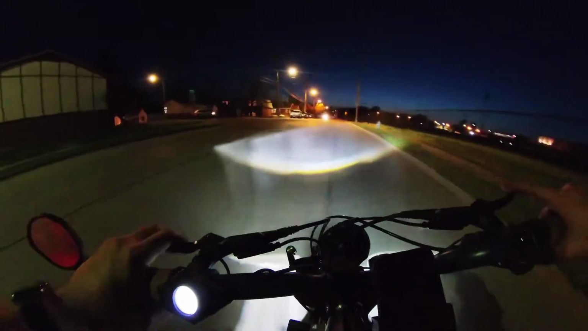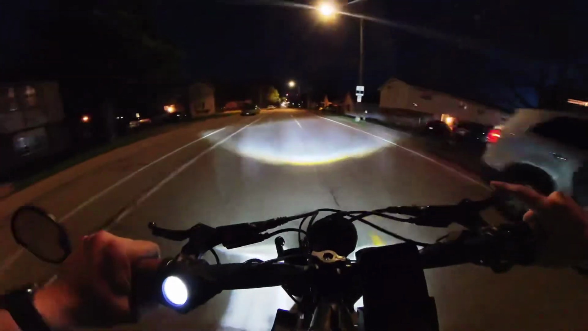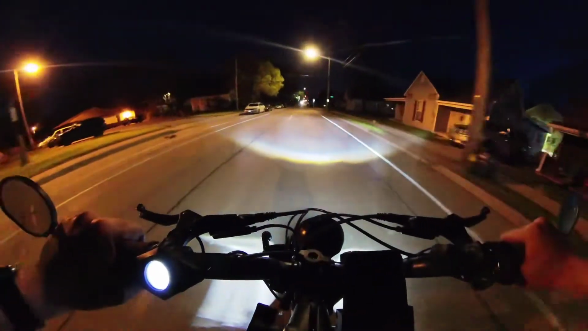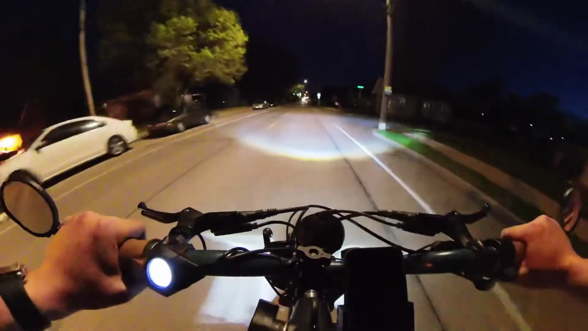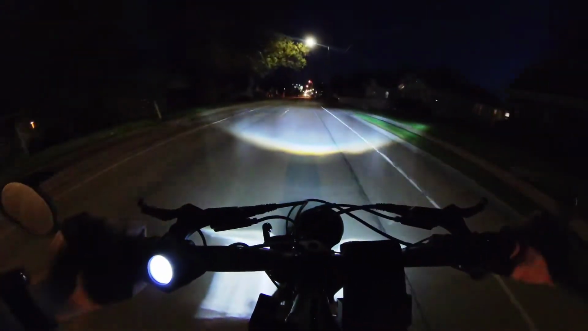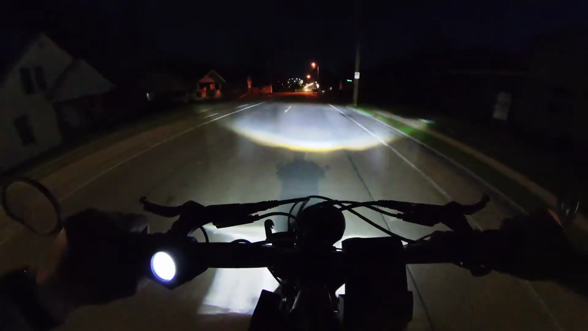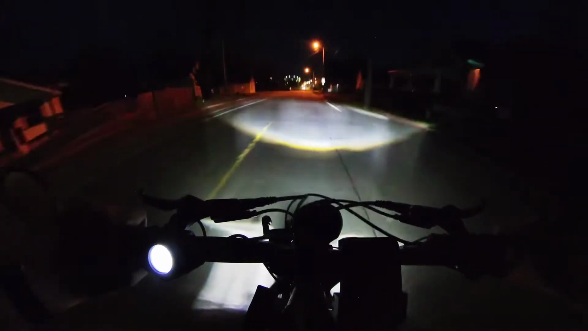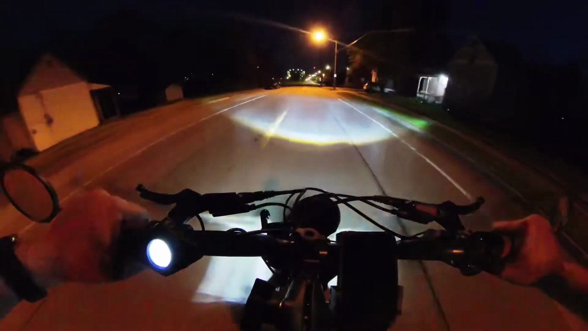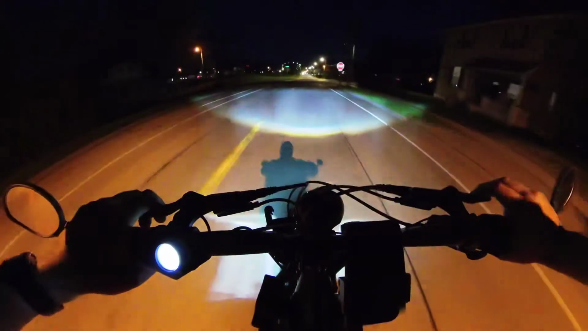Alright, going up a hill, really not having to work for it. I think I'm going to click down to level 2 pedal assist. Got a pretty flat ride home. I got one big hill on my way home, so we'll see what it's like. Pedal assist. Class level 2.